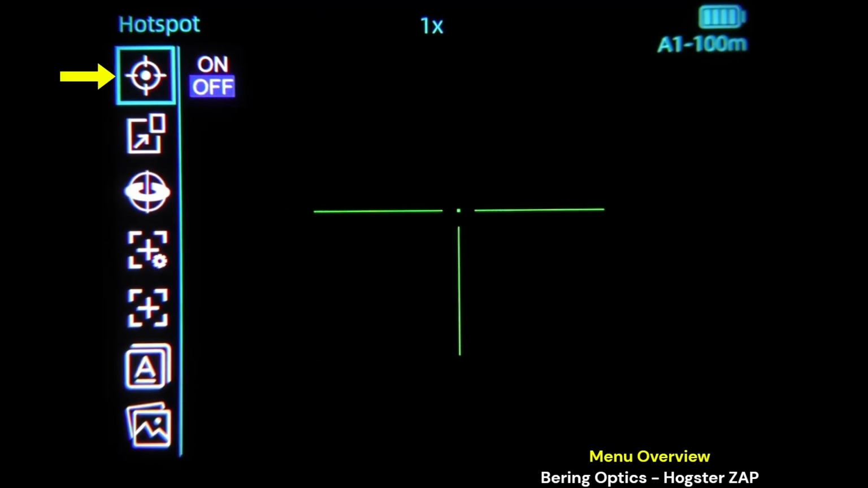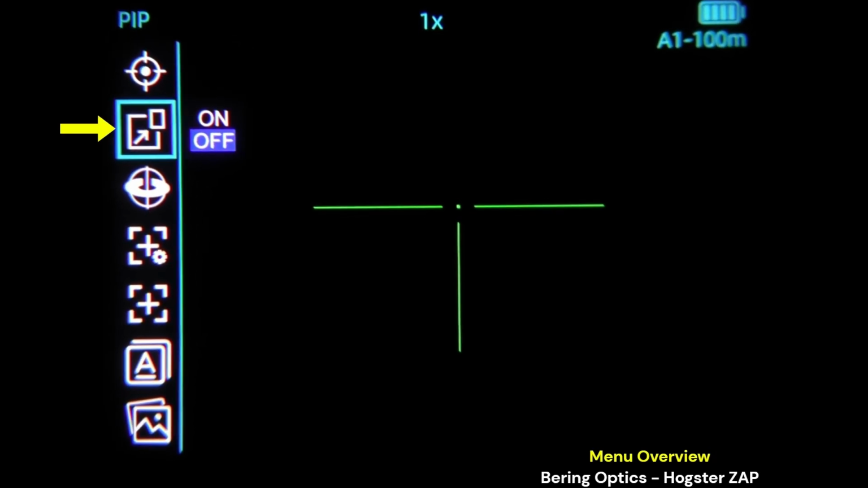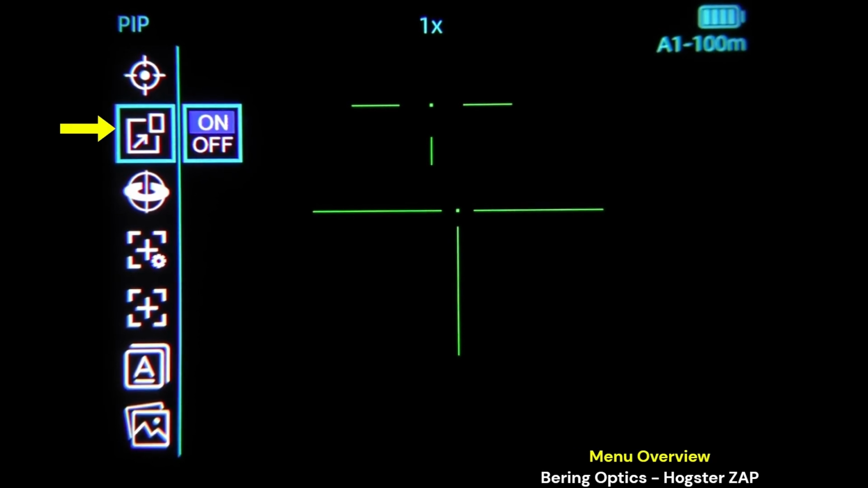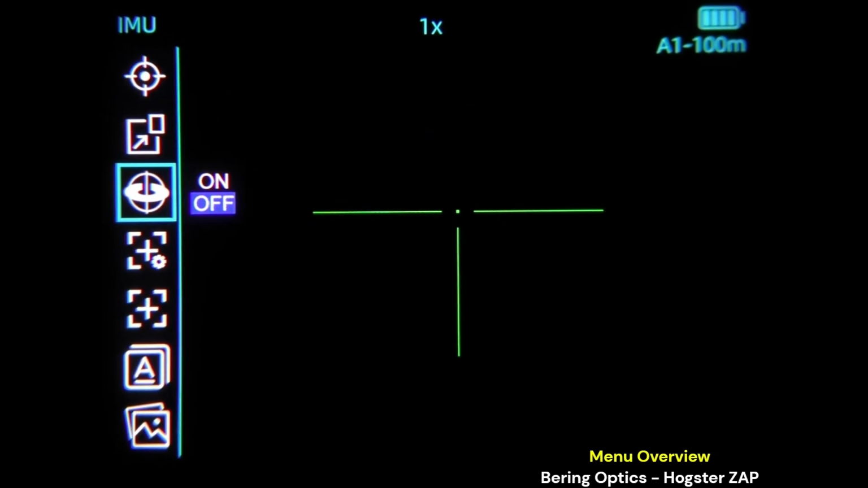Going to page 2, hotspot detection on and off. Picture in picture, on and off. The zoom of picture in picture is going to be twice whatever your native magnification is, so 2 times would be the current picture in picture if you're on 1 times native. Turn that off. IMU.